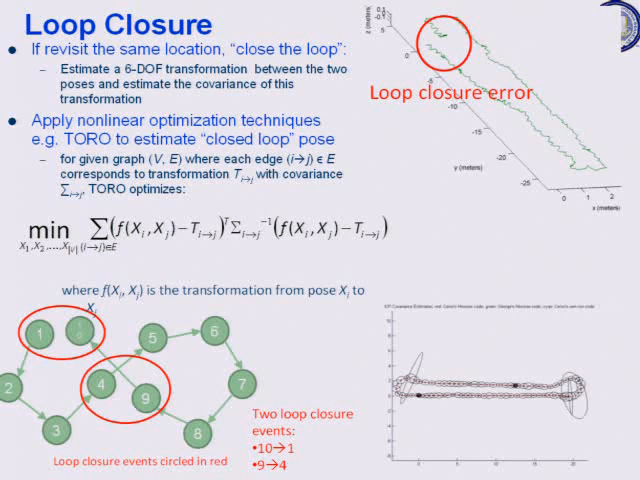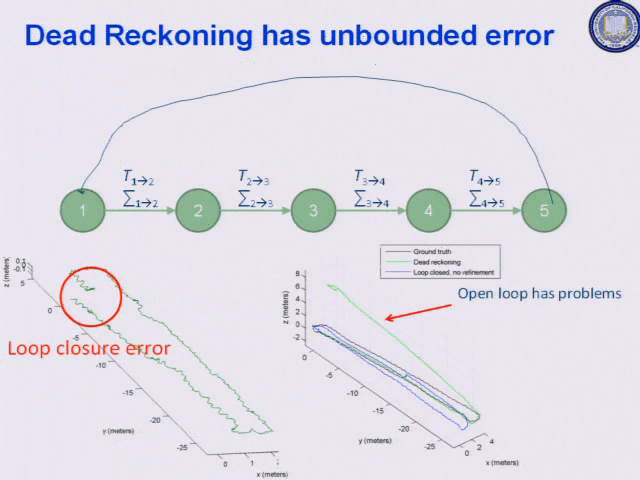And the way you enforce that consistency, as I said, is by solving an optimization problem. Besides computing the transformation between each two time instants, you also want an estimate of confidence in that transformation, or an error bound, which we denote by sigma. So in this diagram, not only do we estimate t, but we also estimate sigma. That's the measure of uncertainty that we have about t.